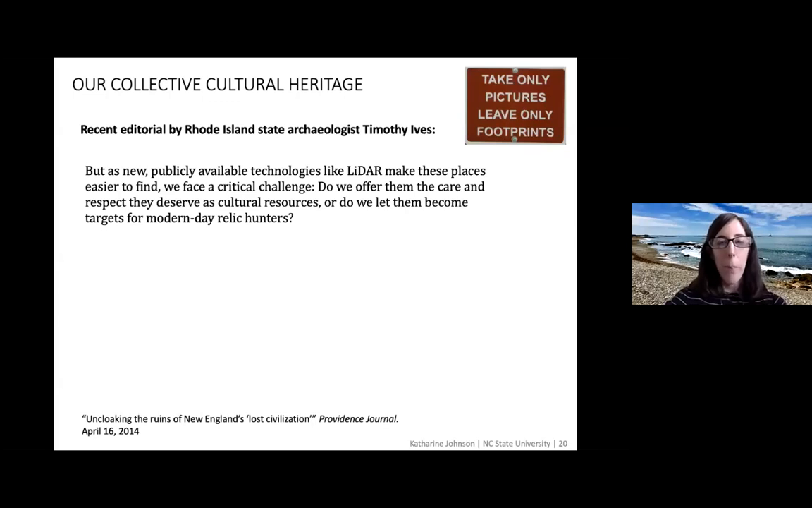So to kind of finish up, LiDAR data is available pretty much everywhere now. And I've just told you what to look for. So as it becomes so available, and as people are kind of finding all of these cultural resources, how do we take care of them? What do we do to make sure that they stay, for all intents and purposes, safe? There was a really great editorial by Rhode Island State archaeologist Tim Ives in the Providence Journal in 2014 that kind of discussed a lot of these issues.